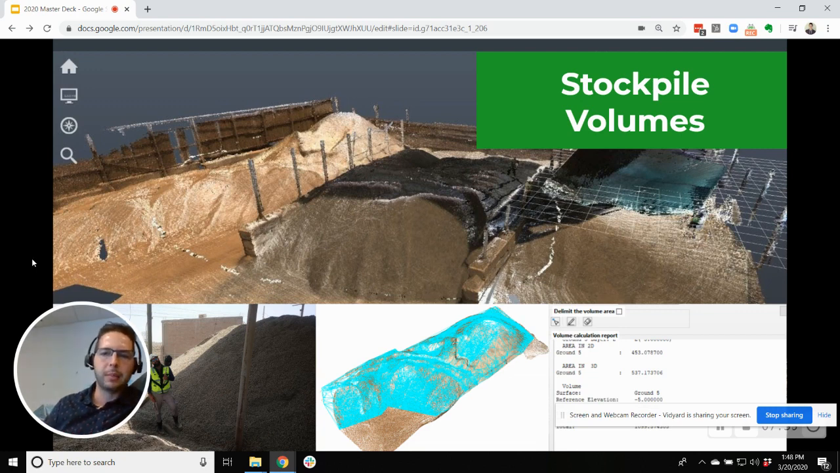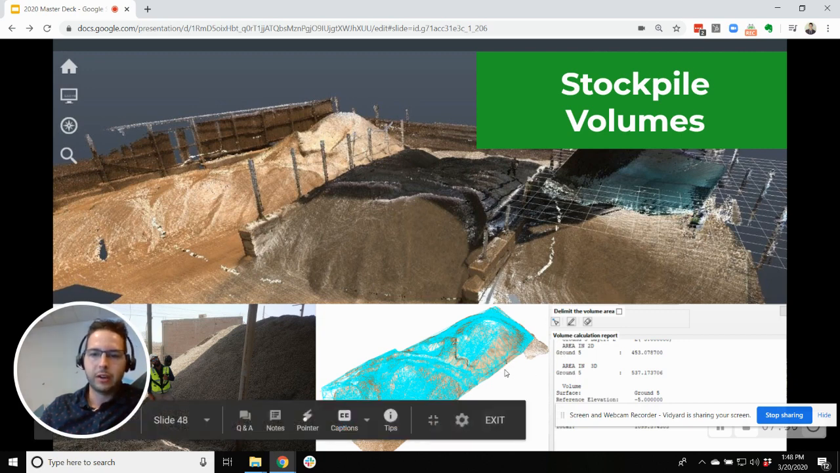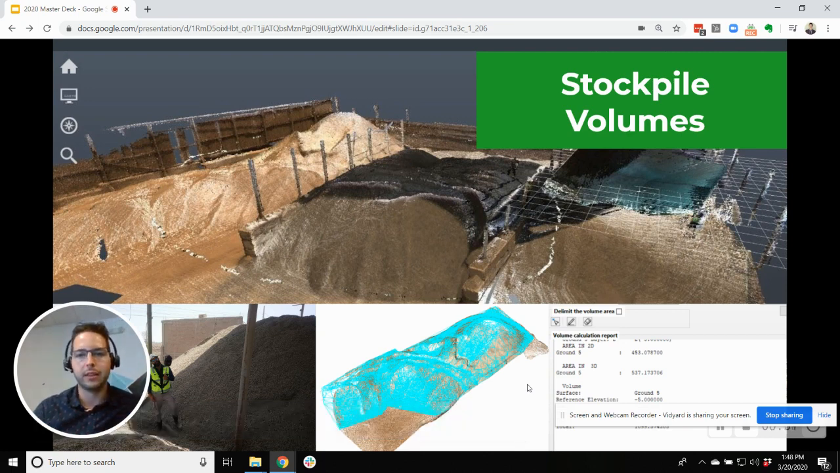Another application is stockpile volumes. So basically, just by walking around the exterior of a stockpile, you capture all the dimensions. You can bring in tools like Vision Lidar to automatically identify the boundary of the pile and automatically extract the volumes from that. So that's a very easy way to get this information. You just walk around, bring the tool, click on the boundary, and boom, you get the data. So can it be any easier?